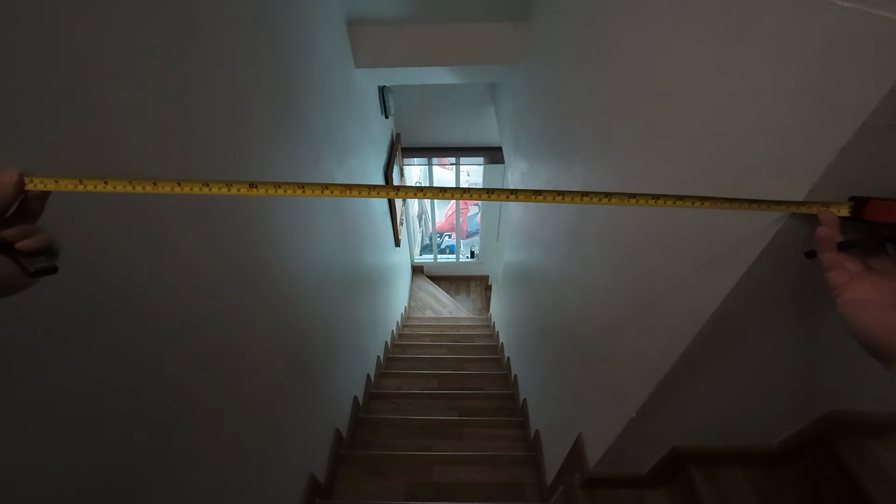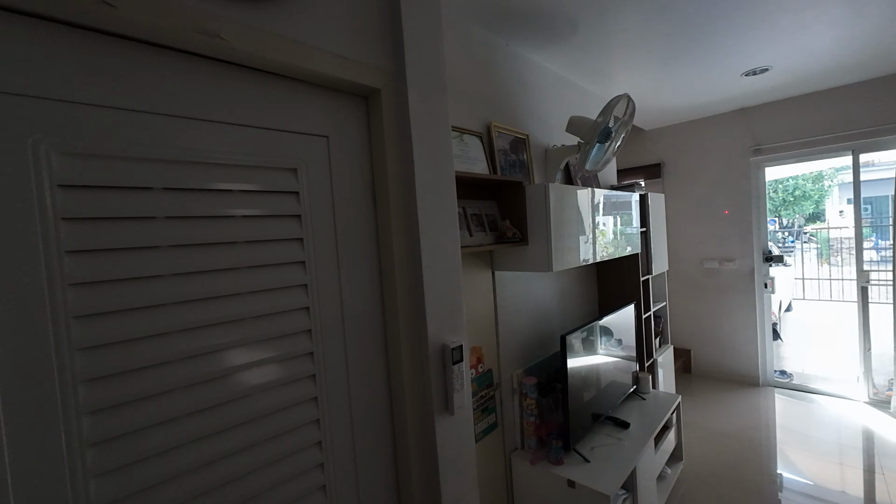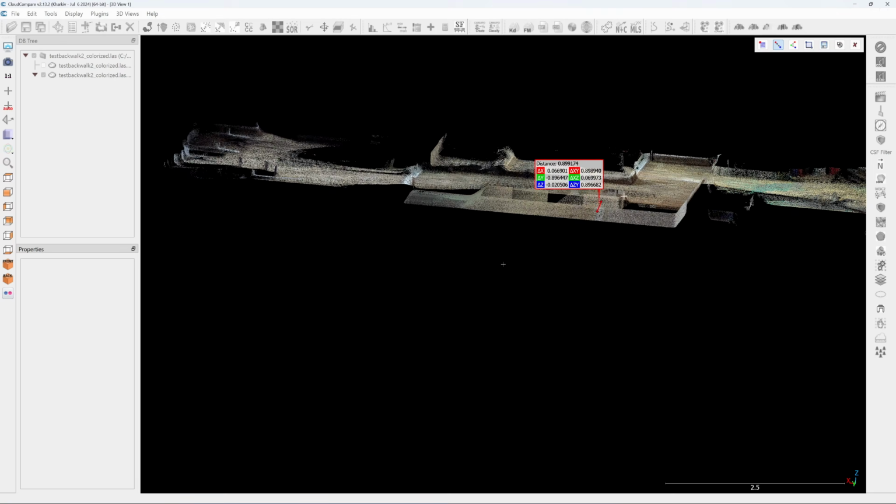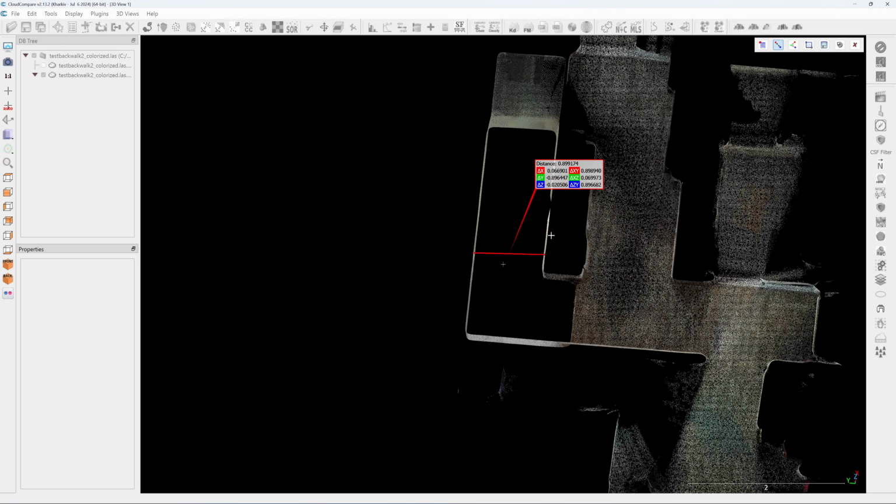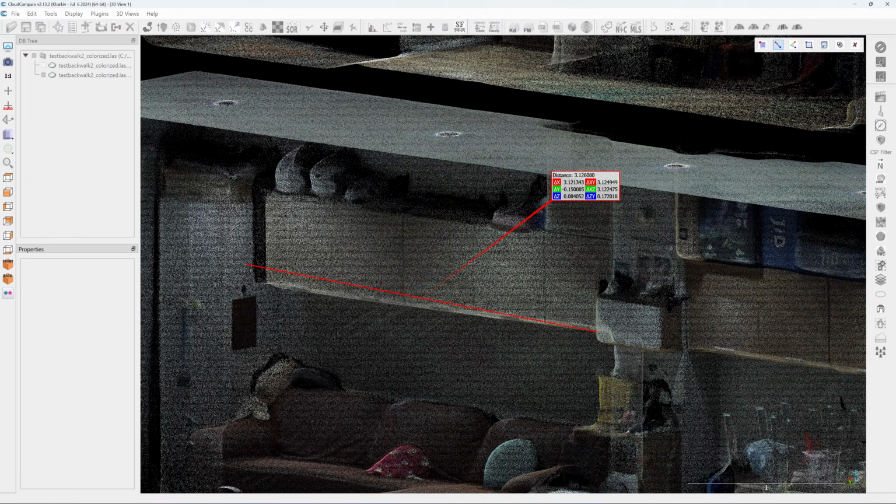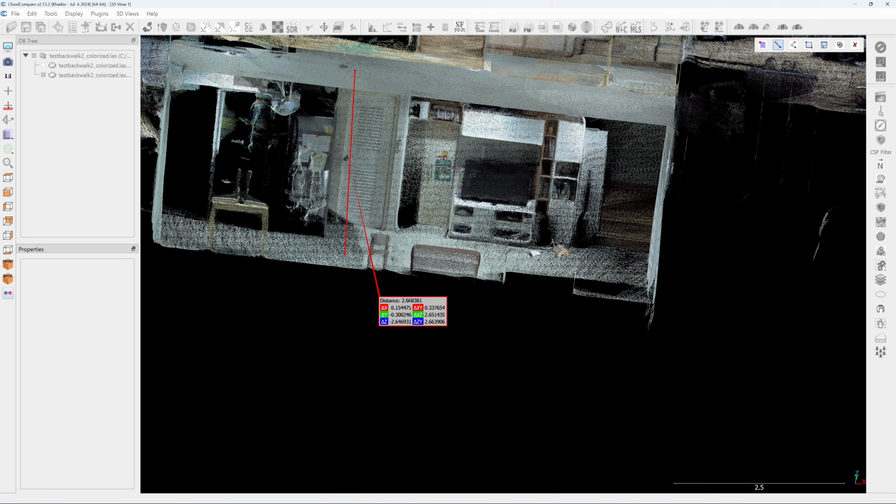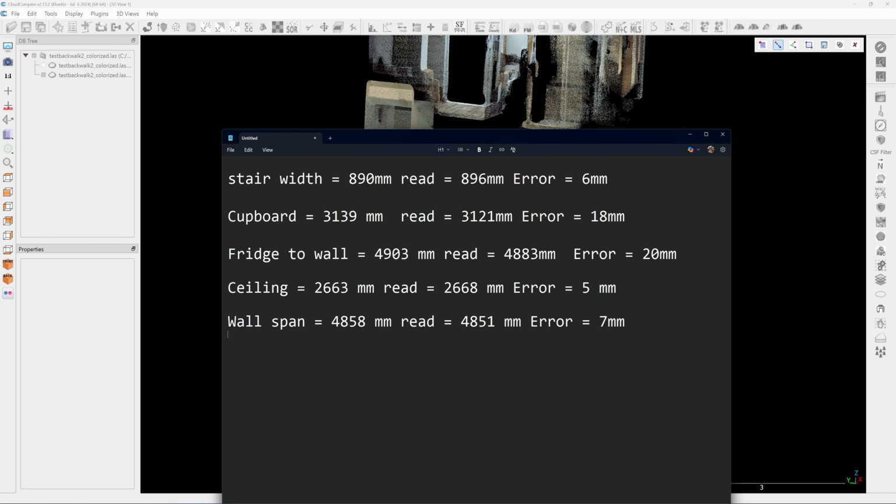I use a measuring tape and a calibrated laser distance meter to check the accuracy of the 3D scan. And then I will compare with the reading from CloudCompare. I have already aligned the scan data to the X and Y axis, and I will use the delta value for comparison. If I measure point to point from a large flat area like the floor, the wall, and the ceiling, the error is less than 10 millimeters.